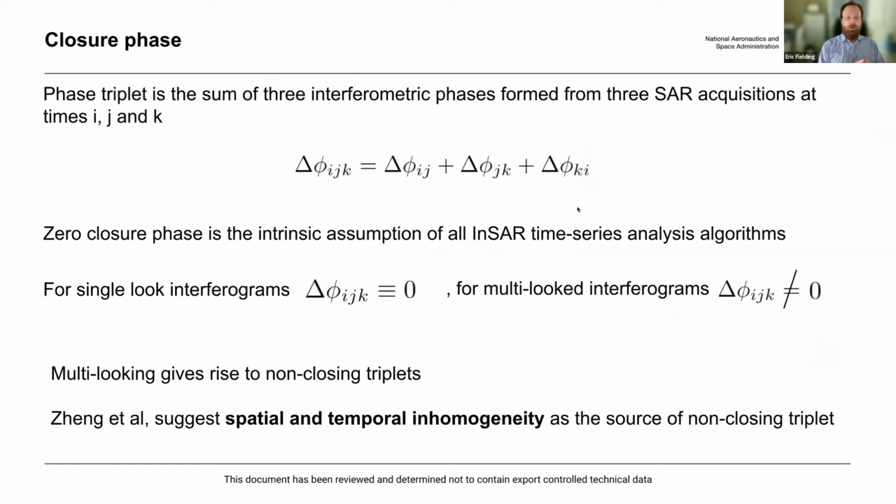The other thing that's become much more widely followed in recent years is the fact that when you have multiple interferograms for the same dates, you can take what they call phase triplets. This is taking 3 different dates with the pair between I and J, the pair between J and K, and the pair between K and I. And this phase should be 0